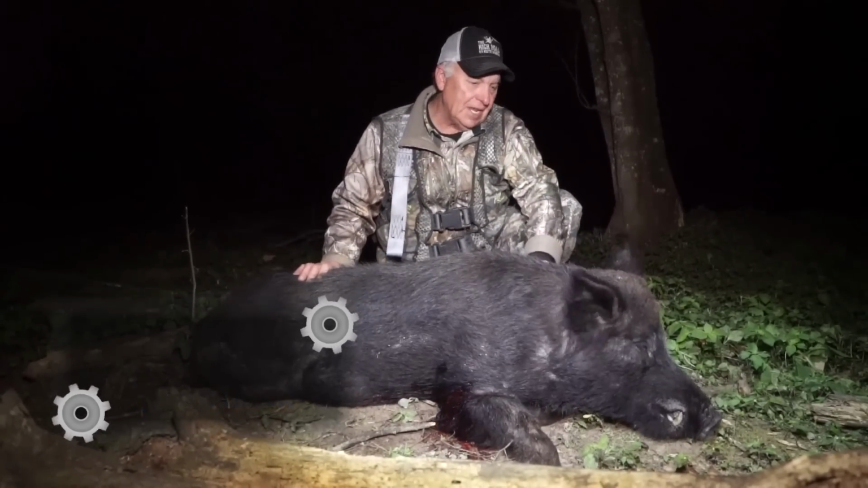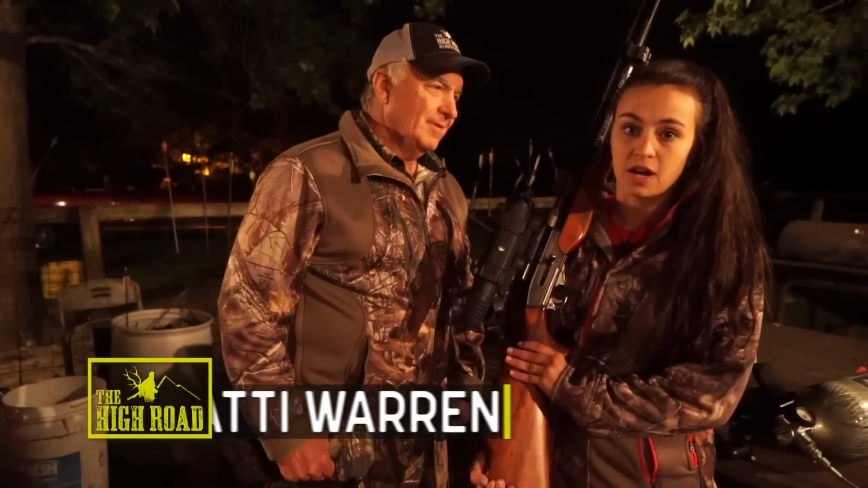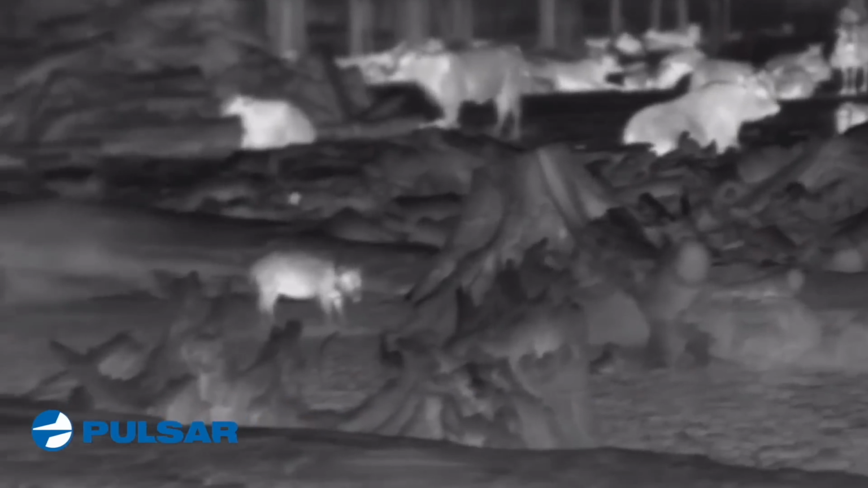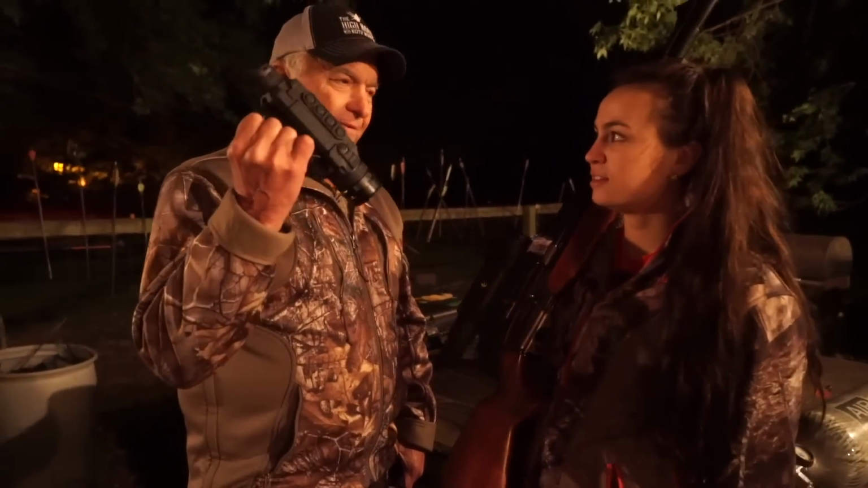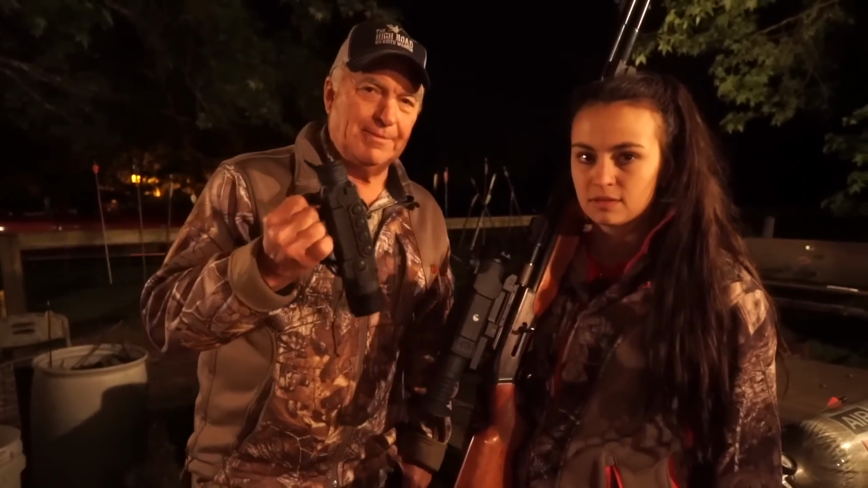That's a really nice boar hog right there. We are gonna try to do a spot and stalk right now. There's a bunch of cows over in a field over here and some pigs, so we're gonna have to be really careful, and hopefully we can get a clear shot. We've got the trail on here still. Yeah, and right here I've got a Helion, so we're gonna go out there and give it a whirl, see what happens.